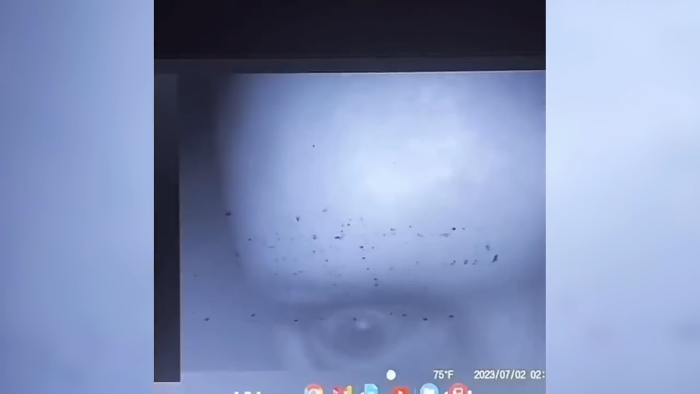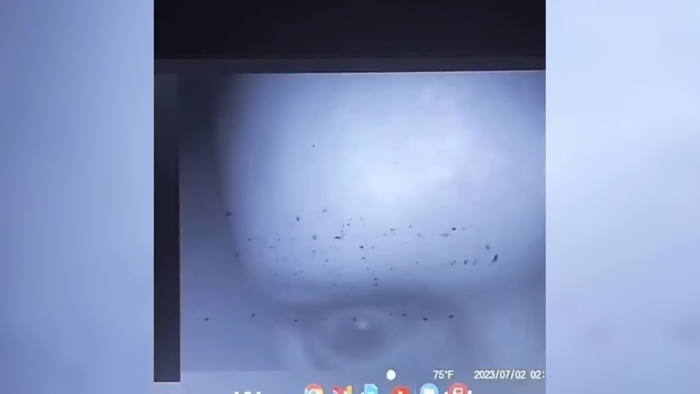Captured in 2023, this picture shocked the internet when it was uploaded. Taken by a trail camera, the picture shows a huge head of an unknown creature. It appears to have a big head with no hair and big eyes, although only one eye is visible in the picture. This terrifying picture had everyone in shock and wondering what the creature could be.